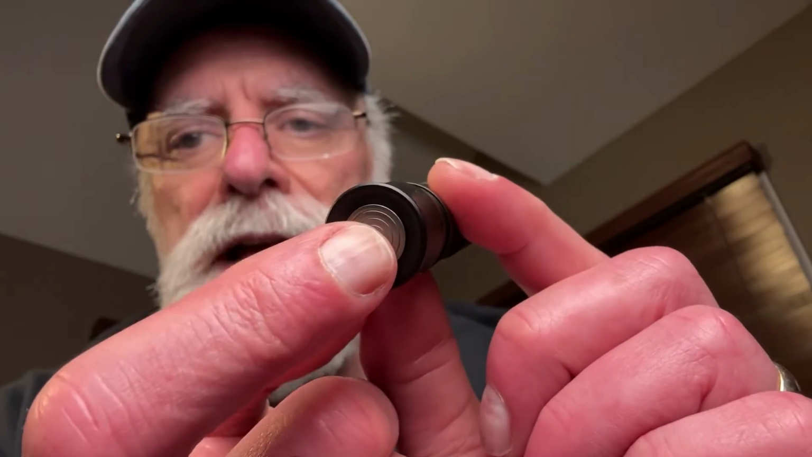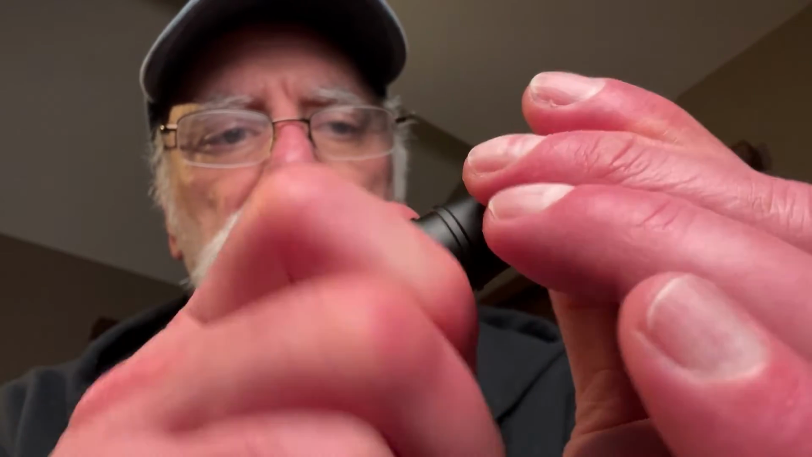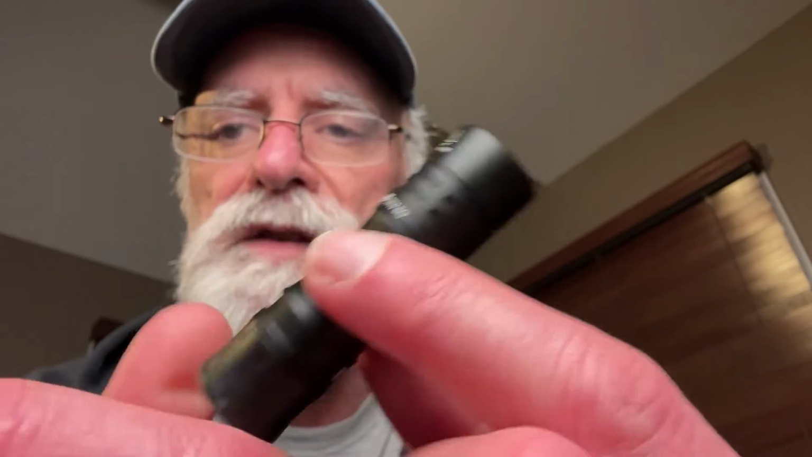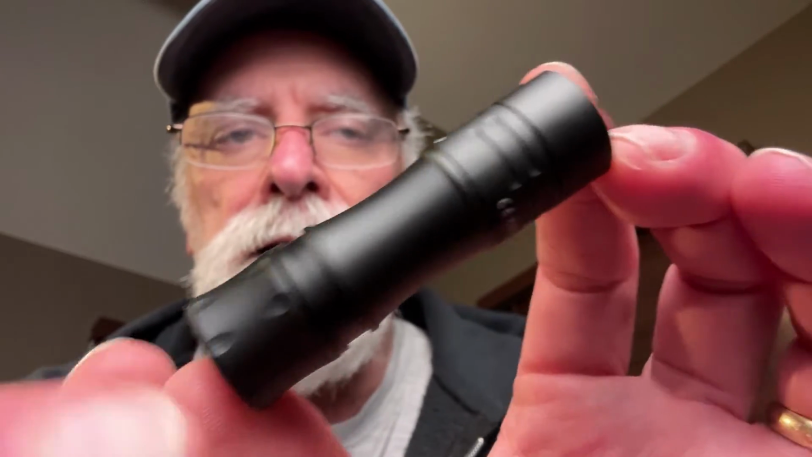It's got a tail switch on the back of it. And it's pretty easy to take apart. No big deal here. Very simple construction. There again, there is no USB-C plug-in, so you have to take the battery out to charge it separately, and you're going to need a separate charger to work with this thing. But again, it's very, very tiny.